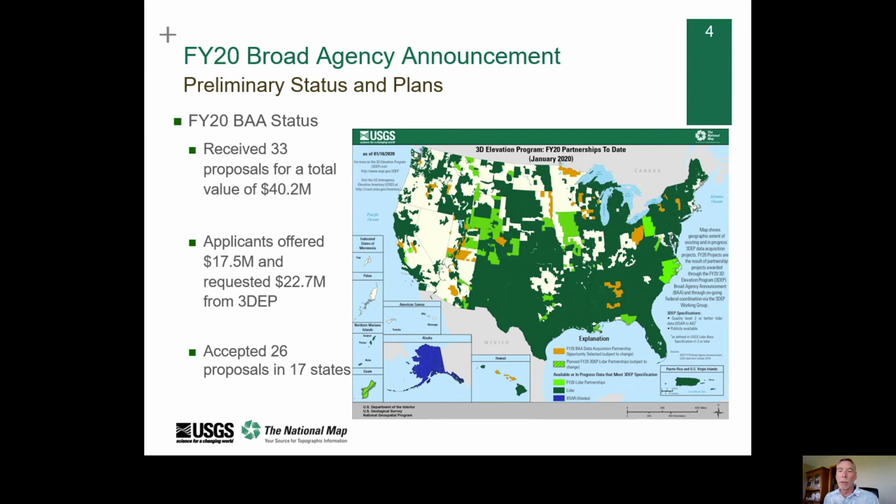In fiscal year 20, 26 out of 33 proposals were awarded in 17 states. In fiscal year 20, 3DEP project funding ranged from $15,000 to $2.5 million with an average award of $650,000. Project sizes ranged from 380 square miles to 18,000 square miles.